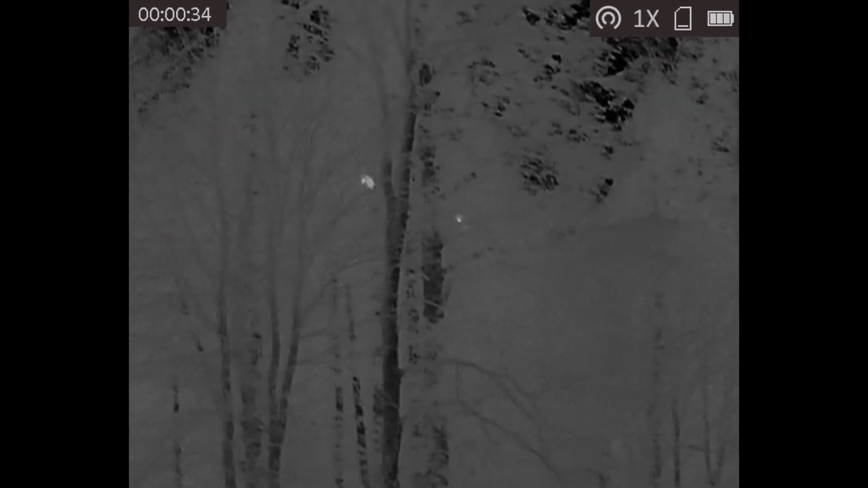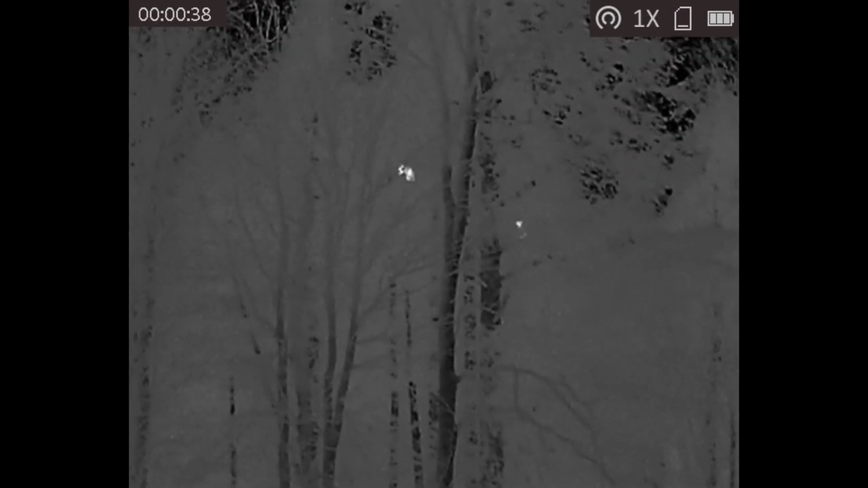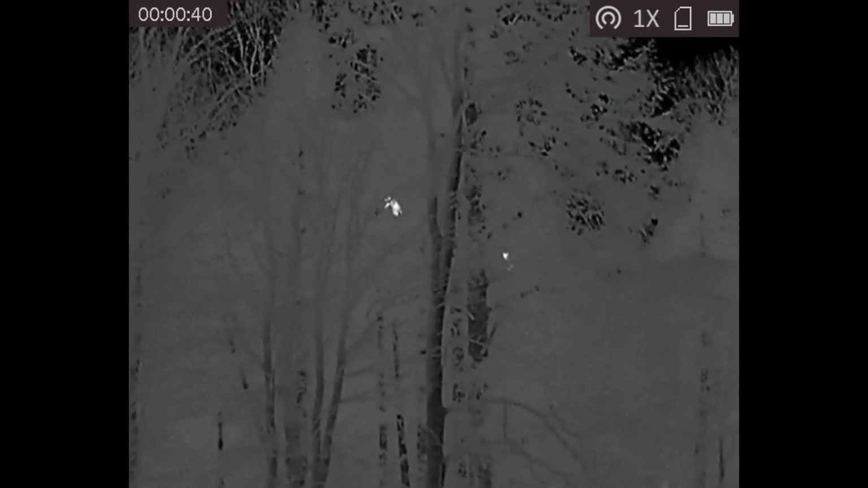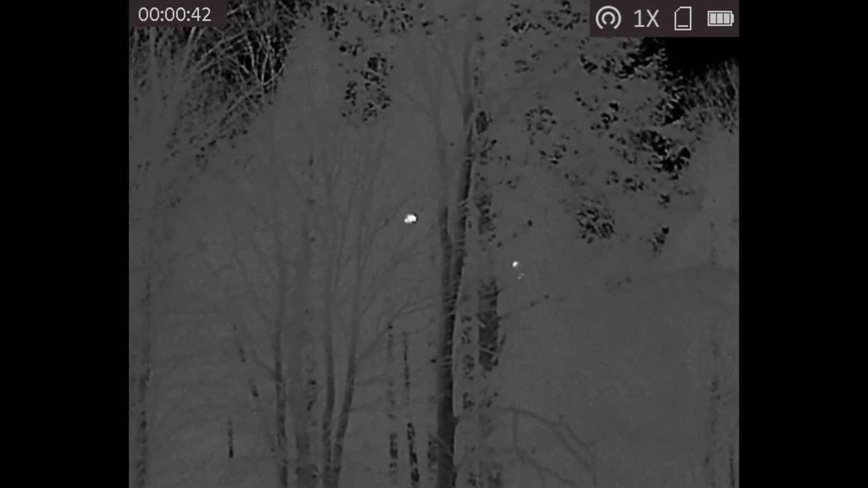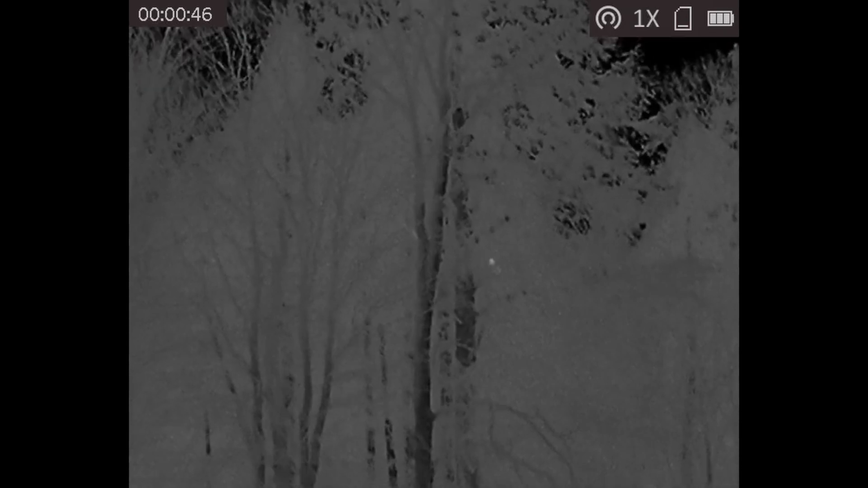Here's this big fat one crawling around over here, jumping branches. This is, once again, raccoons, white hot, about 150, maybe 200 yards.